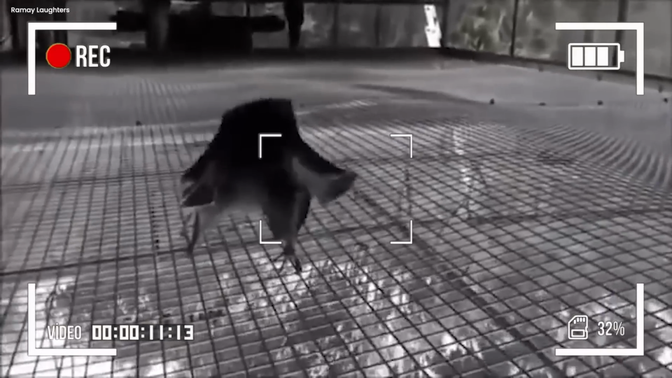Dancing bats. Before they watched this, nobody knew these little brutes could dance like this. There was a party going on, right? Or perhaps this is similar to their dance club. They are dancing their hearts out, but you never know.